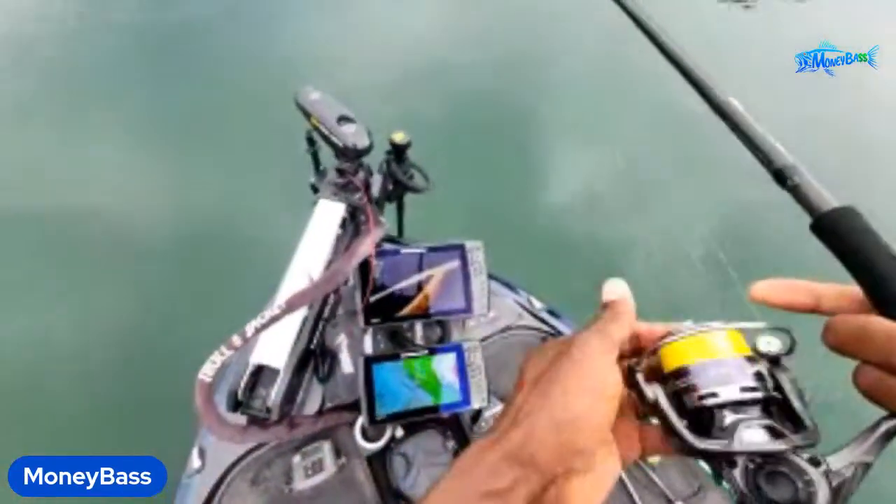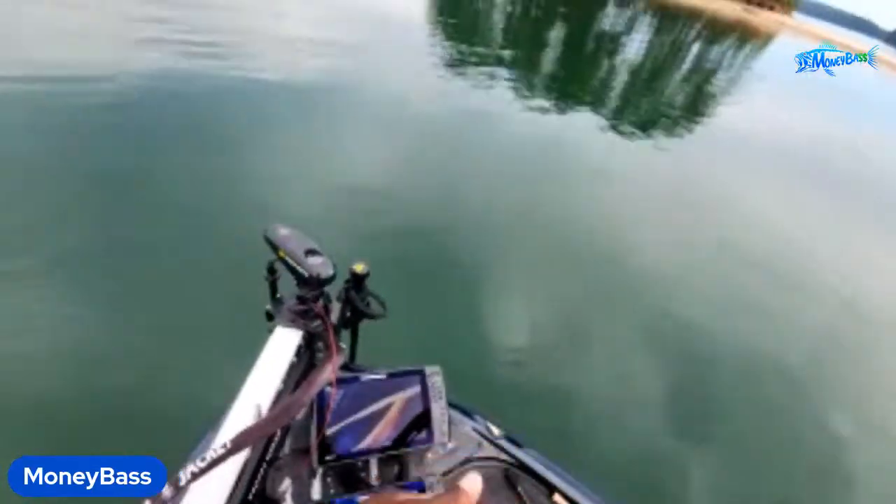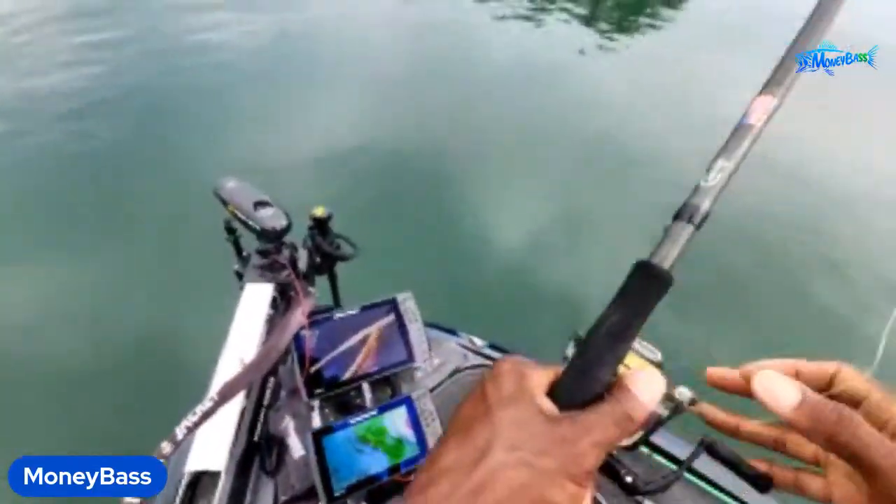See some more over there roaming along the bottom. So right now, these fish are just out here kind of roaming around, guys.